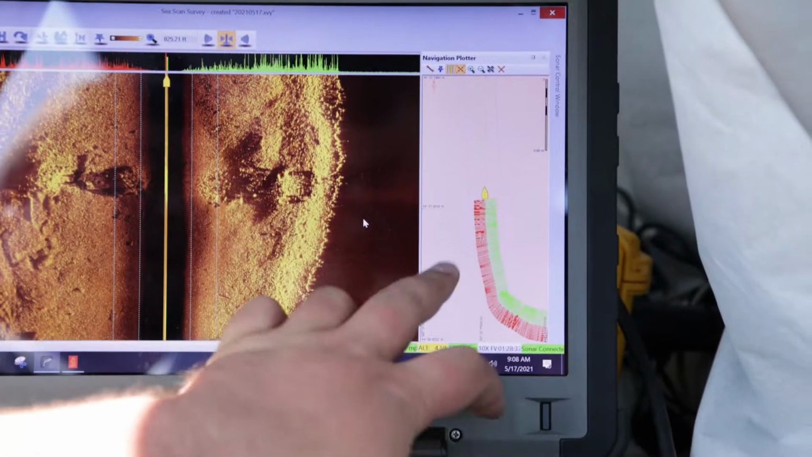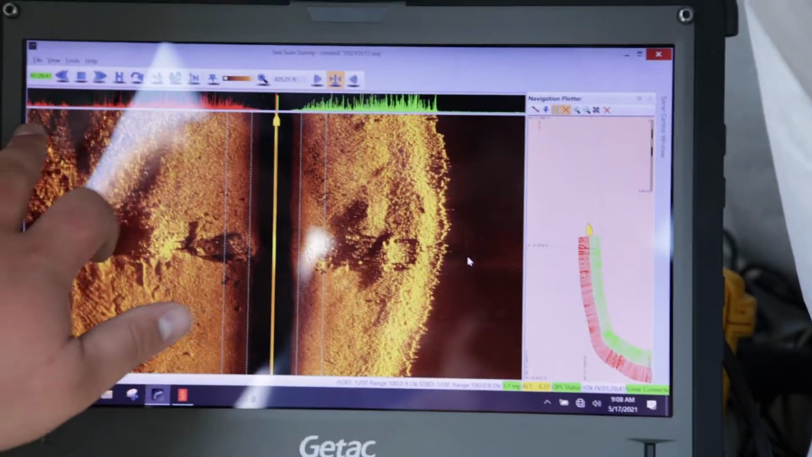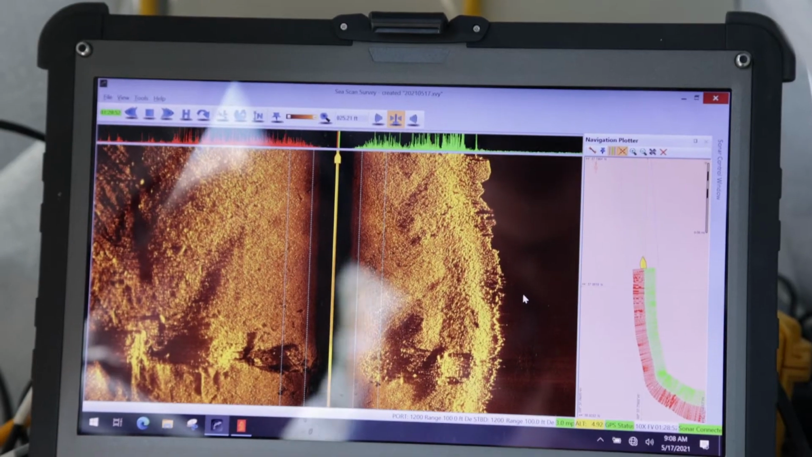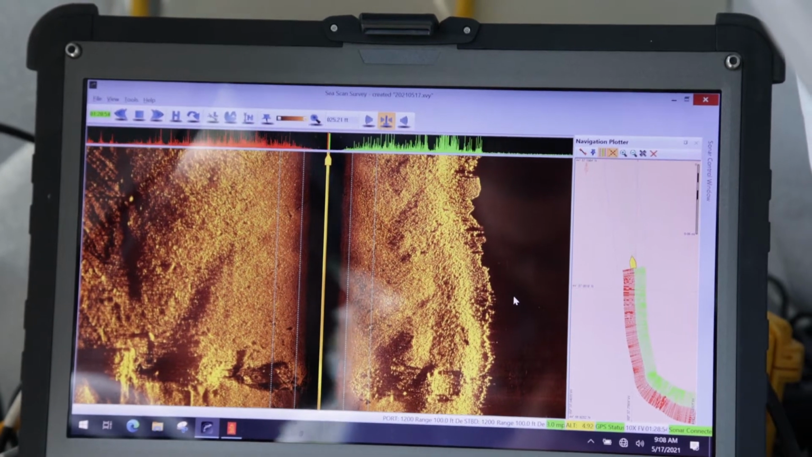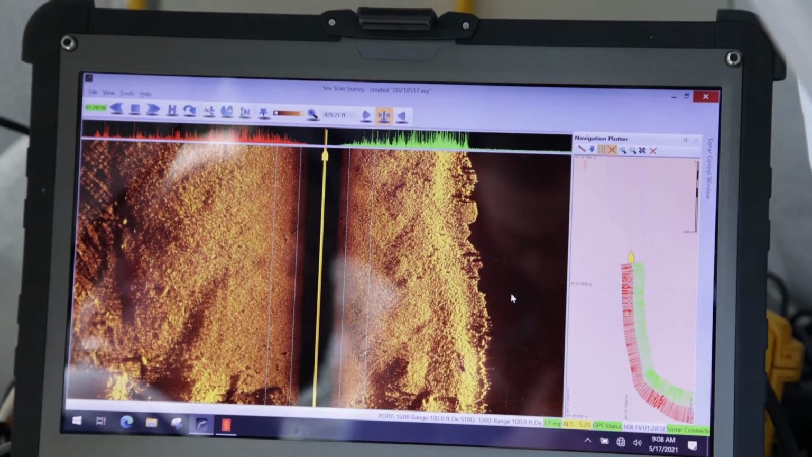This mapping area over here, these red lines correspond with these red lines up here actually. The person piloting the boat can see that as well up in a screen by him. So when he's piloting the boat, he's making sure that we get the full area covered. We aren't leaving any areas unscanned at all. So that way we can truly say, hey, we've searched this area to the best of our abilities.